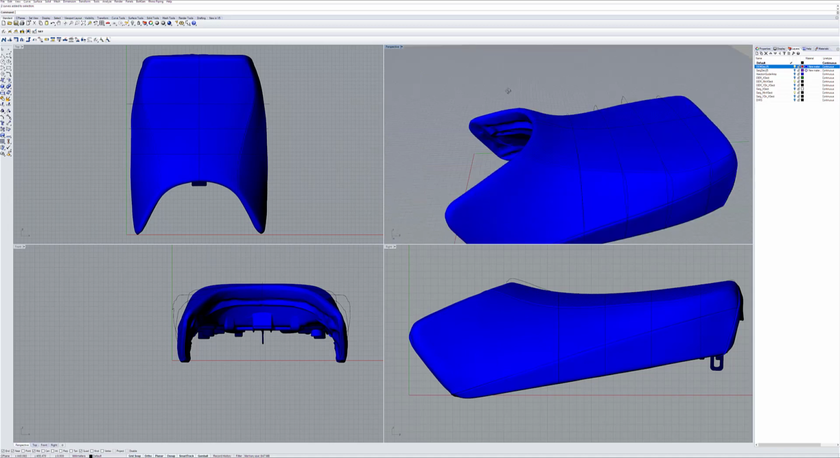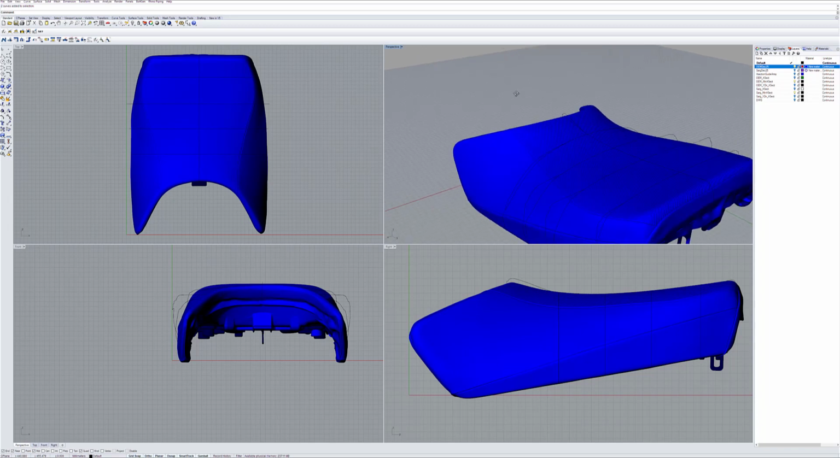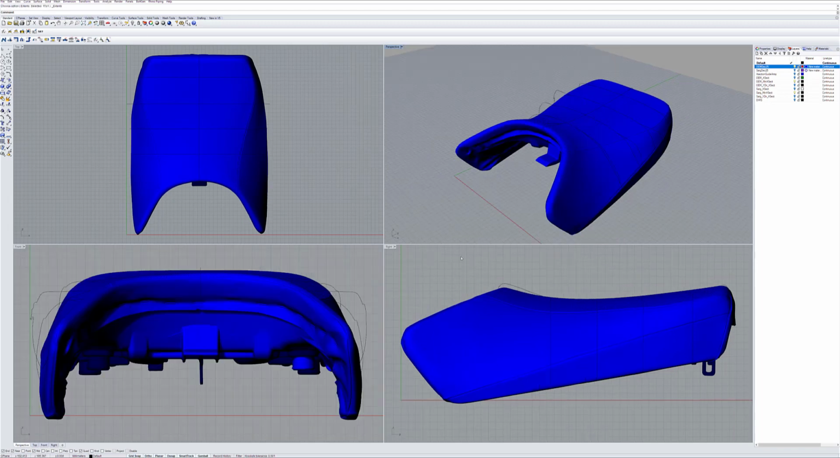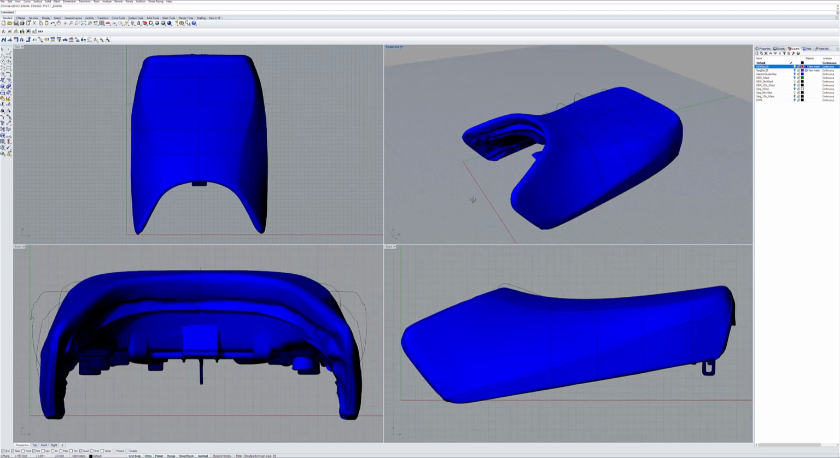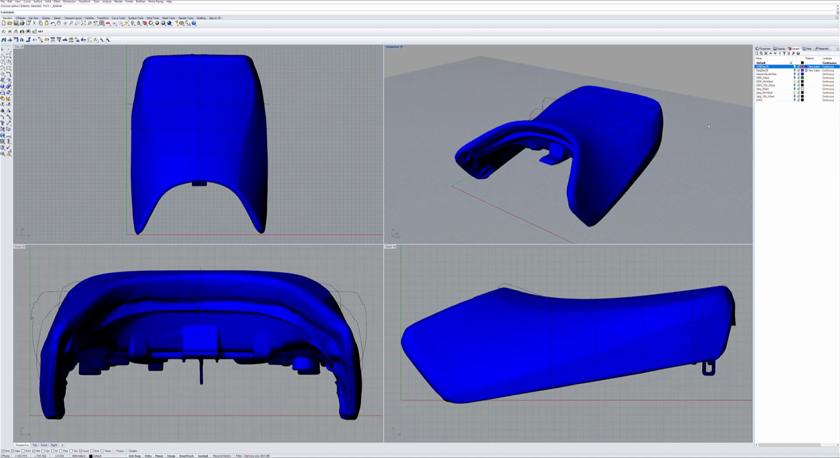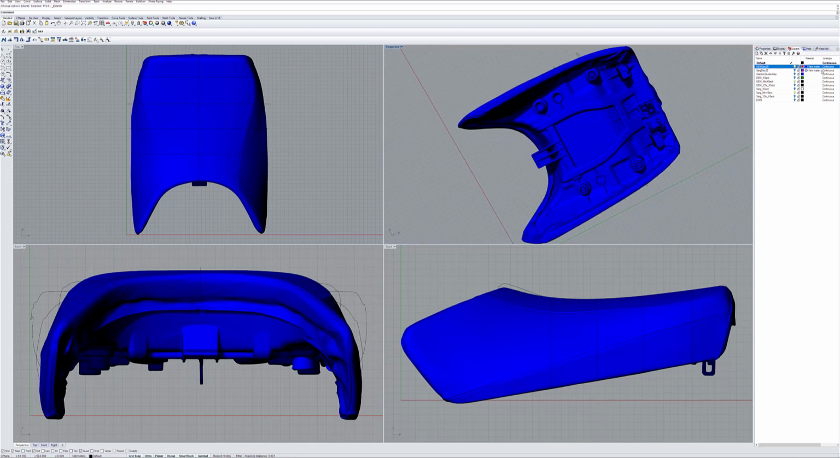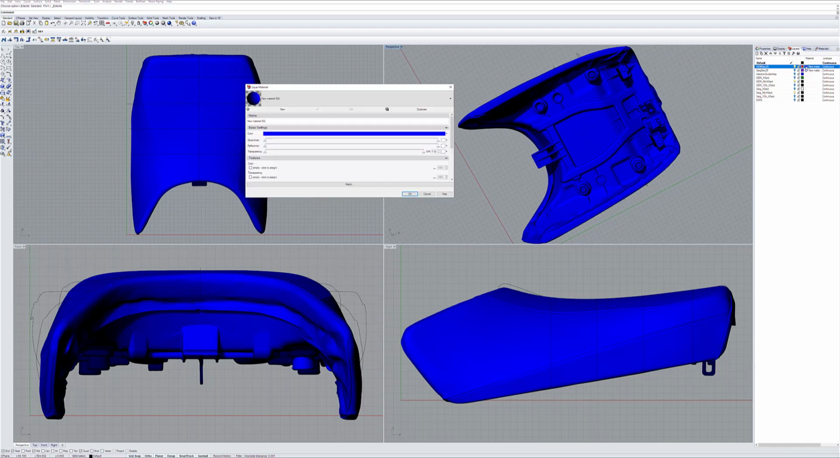And so my plan of attack here, since I have access to digital fabrication equipment and metrology equipment, is to measure the seats. And what I'm going to do is take the material off of this stock seat.